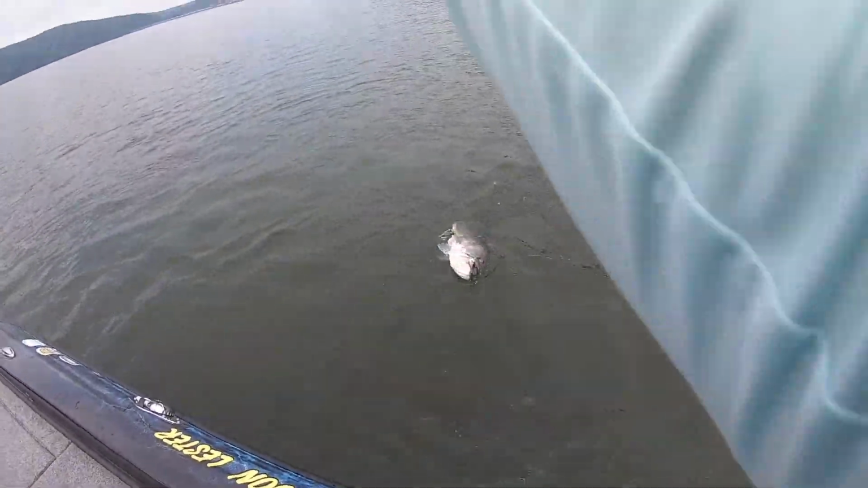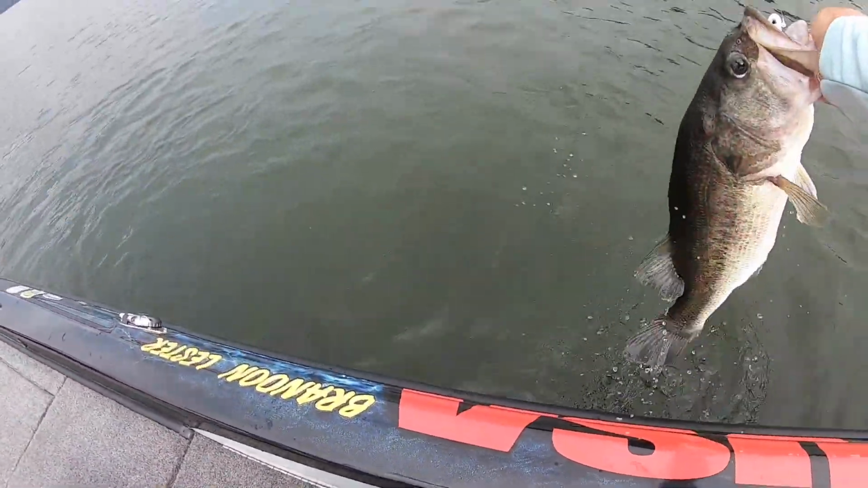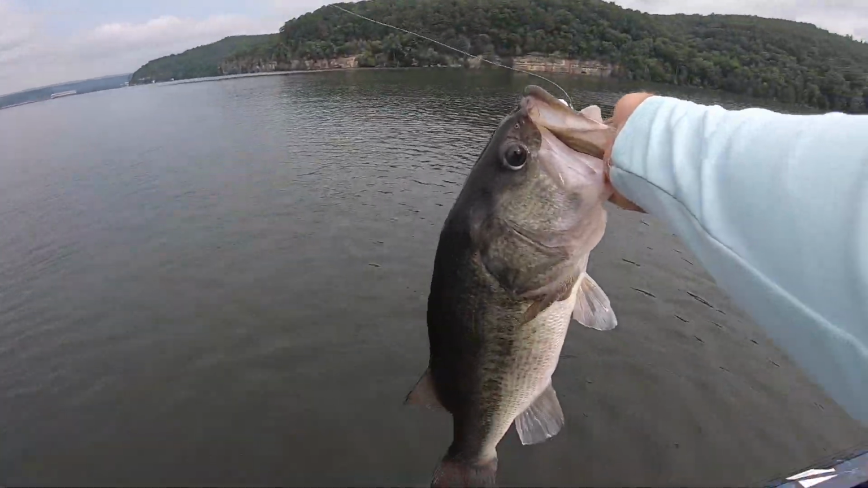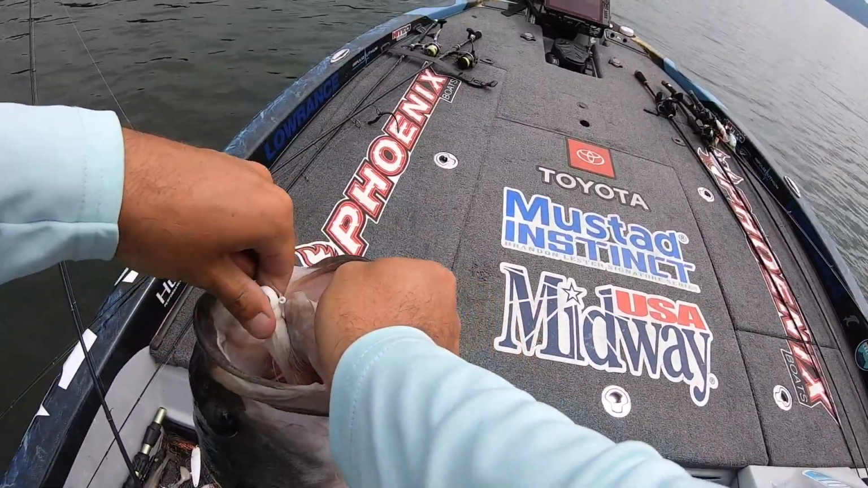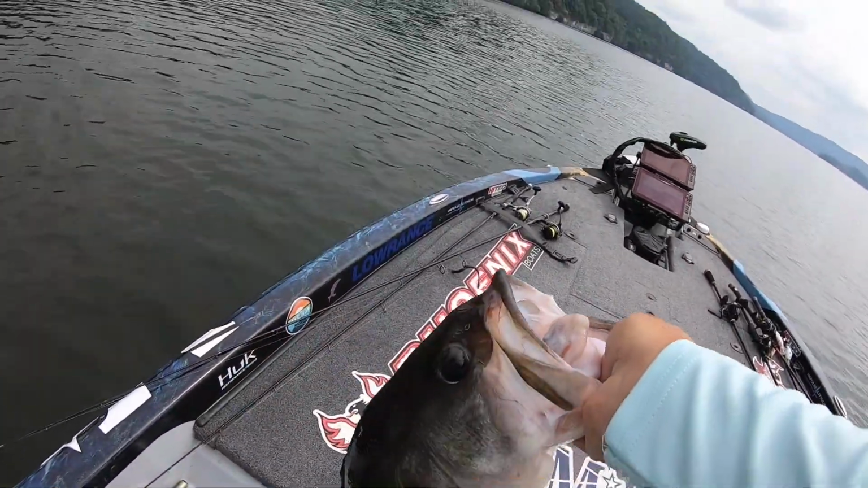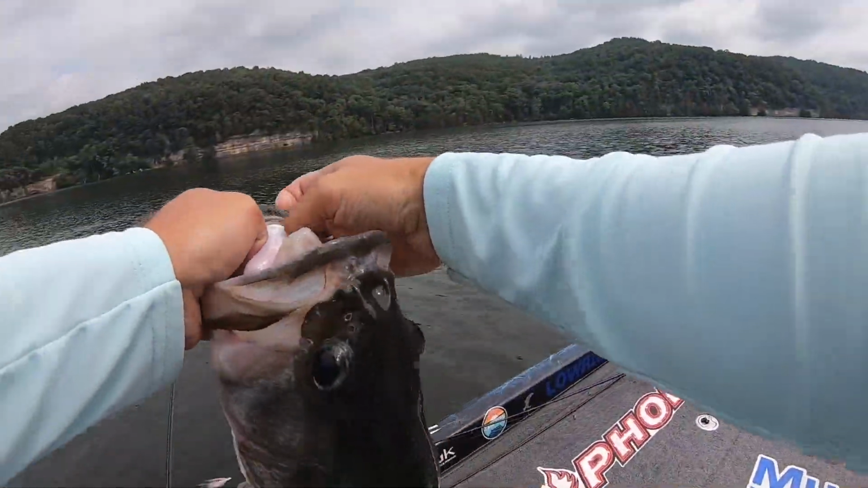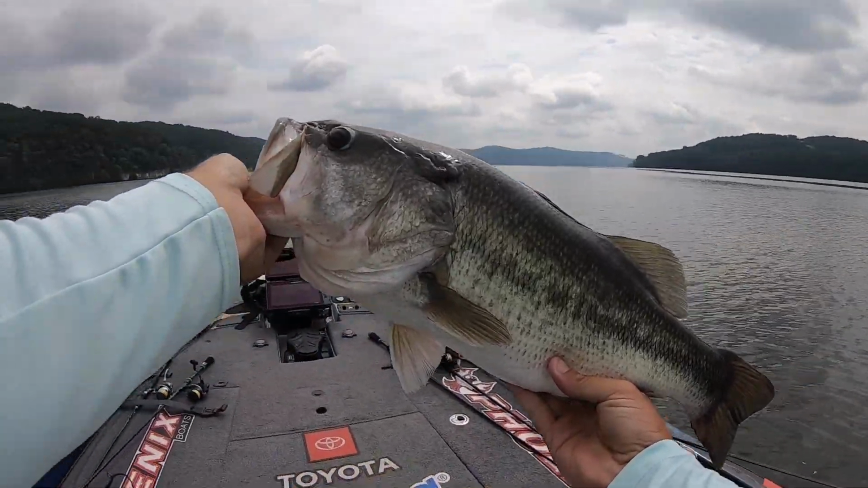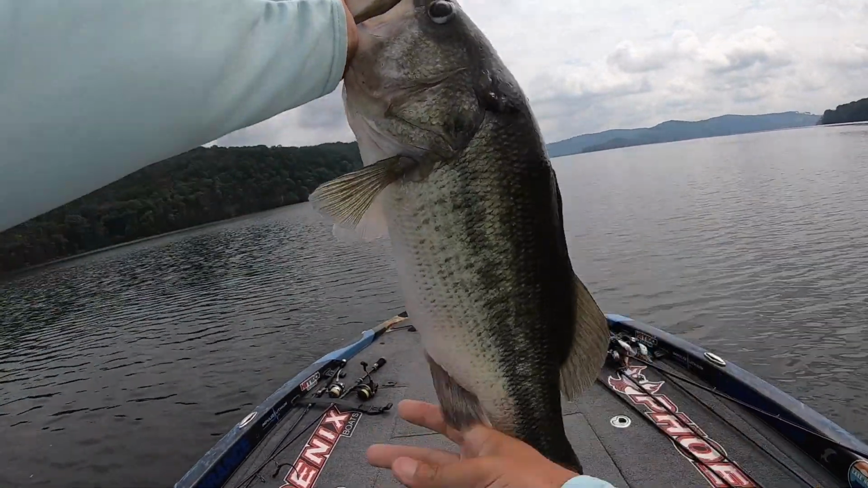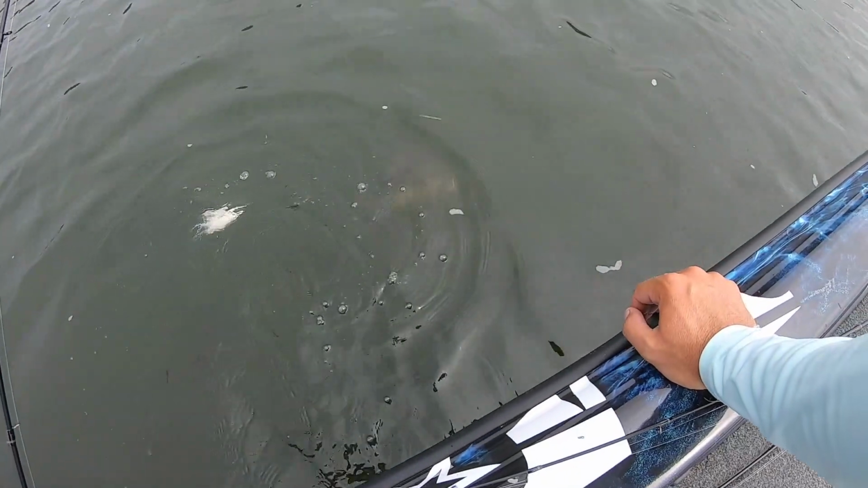I'm talking about swallowed. God, what a head on a fish. Look at that son of a gun right there. Jeez. That is a biggin. I mean a biggin. Oh, bug eyes. Look at that thing. Dang. That's awesome. Yes, sir. There she goes.